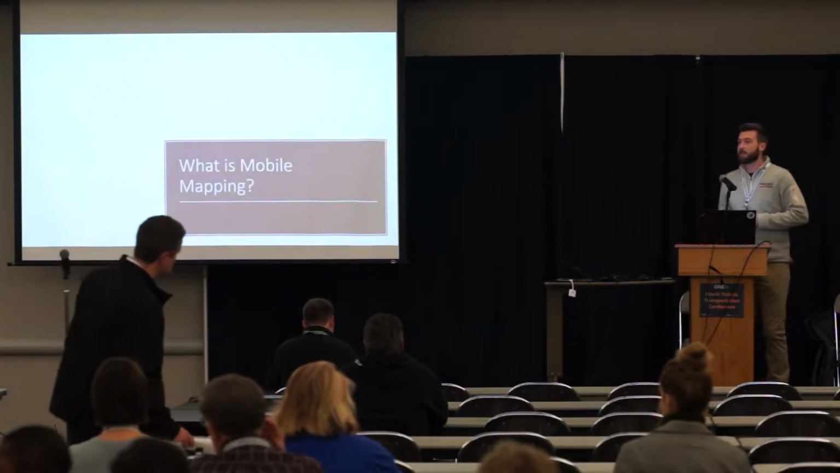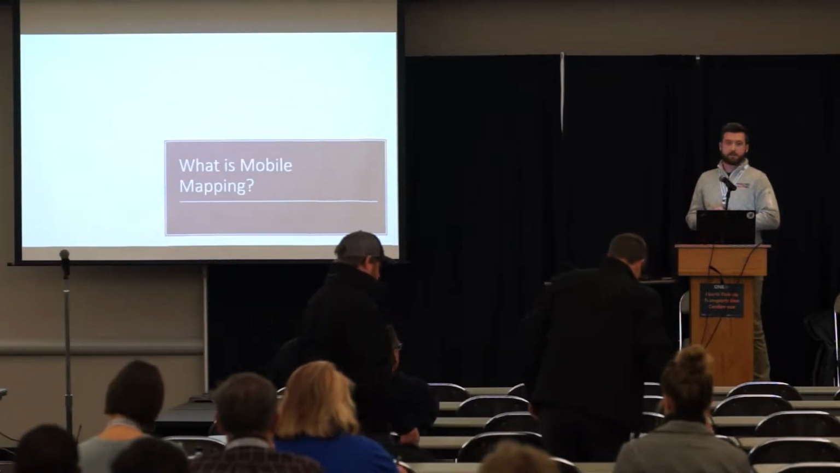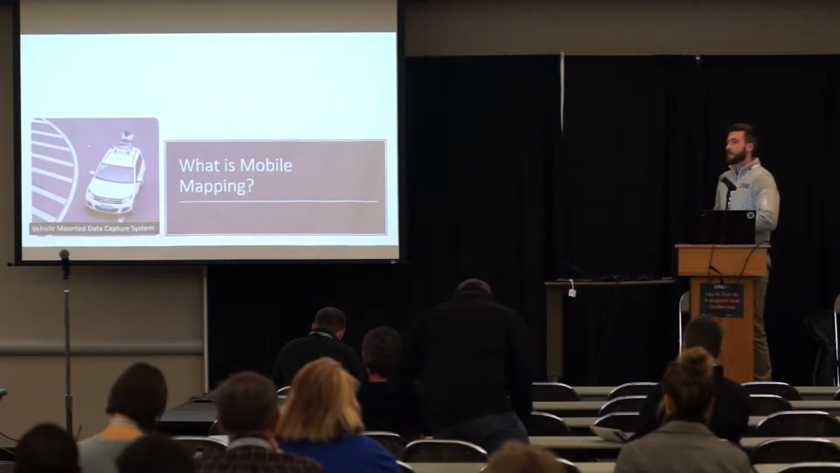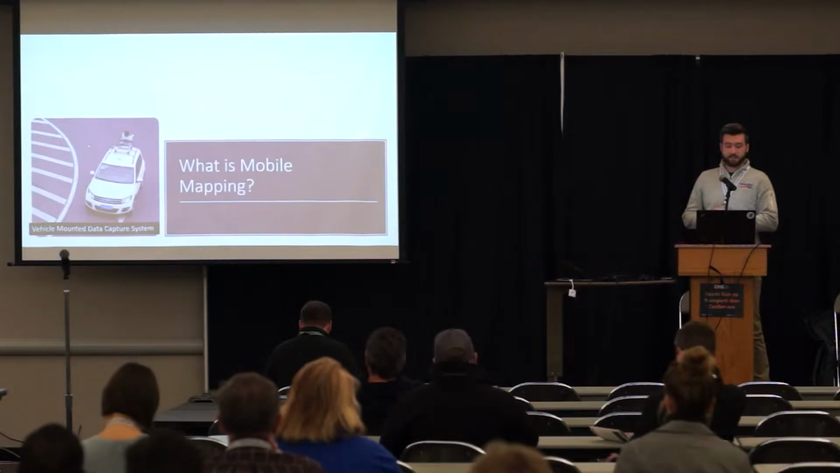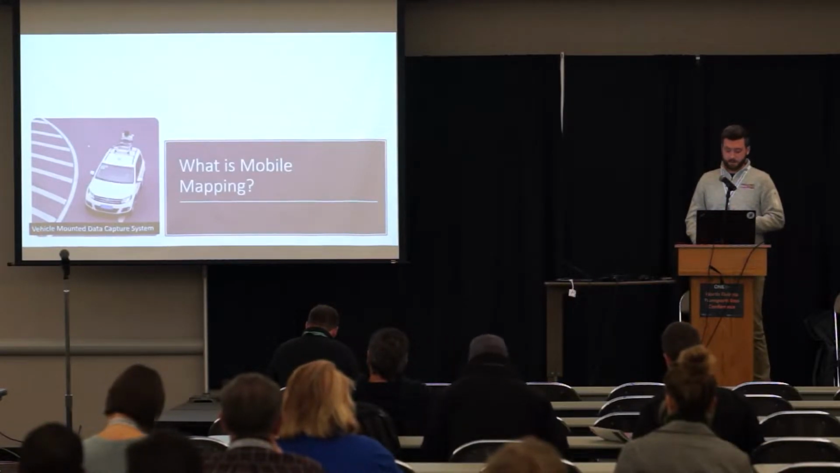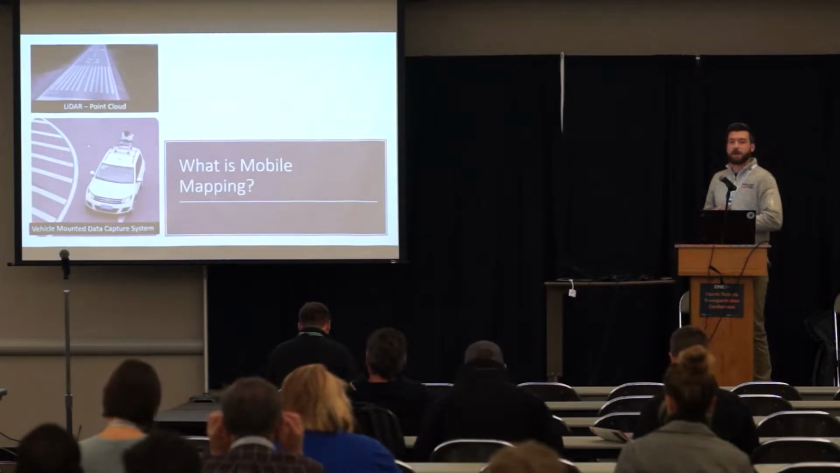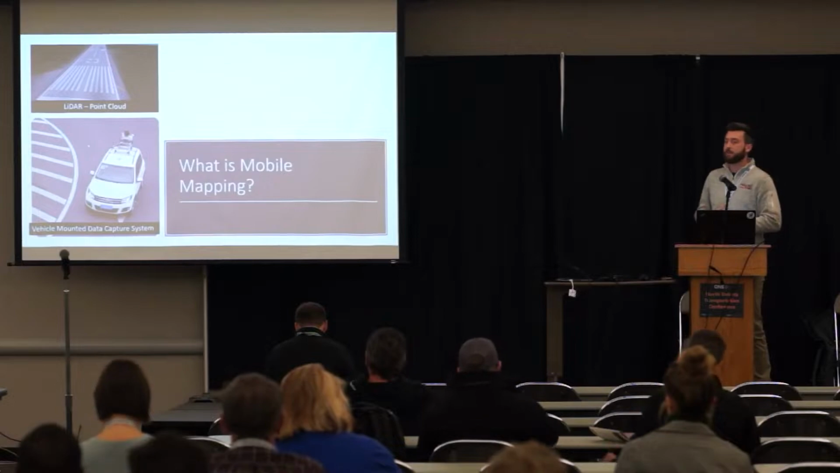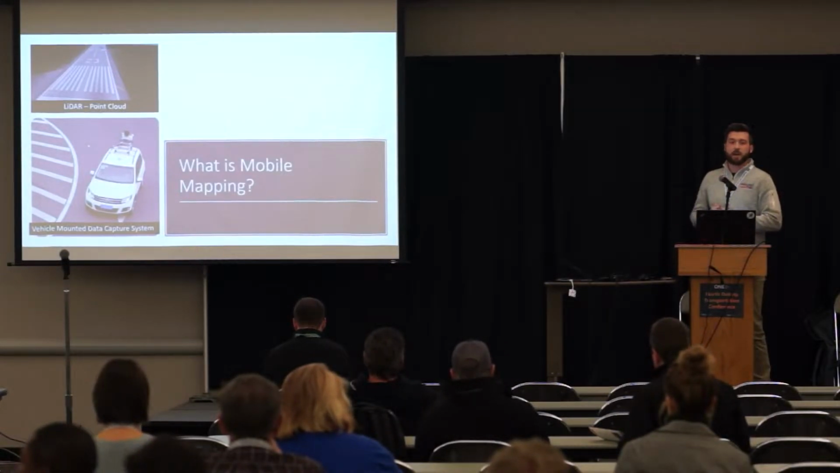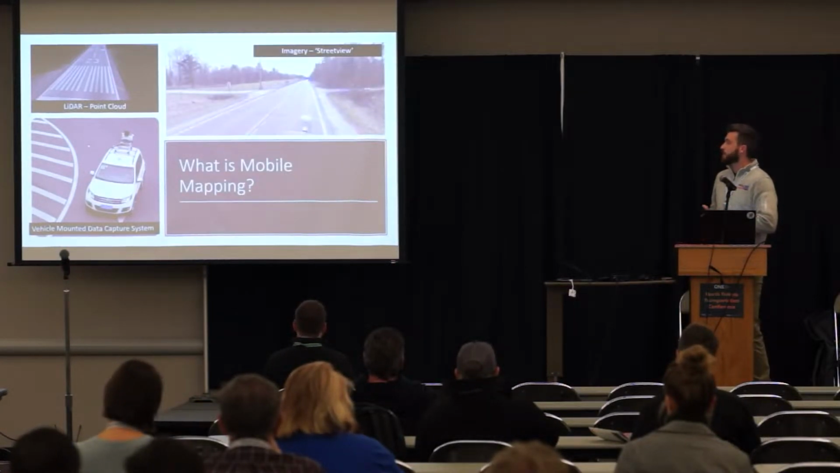So to kick things off here, what is mobile mapping? Typically, where you see this is a vehicle-mounted system, such as a LiDAR sensor. So one of the products that we can get from mobile mapping technology is LiDAR data, of course, from the road or from a drivable location.